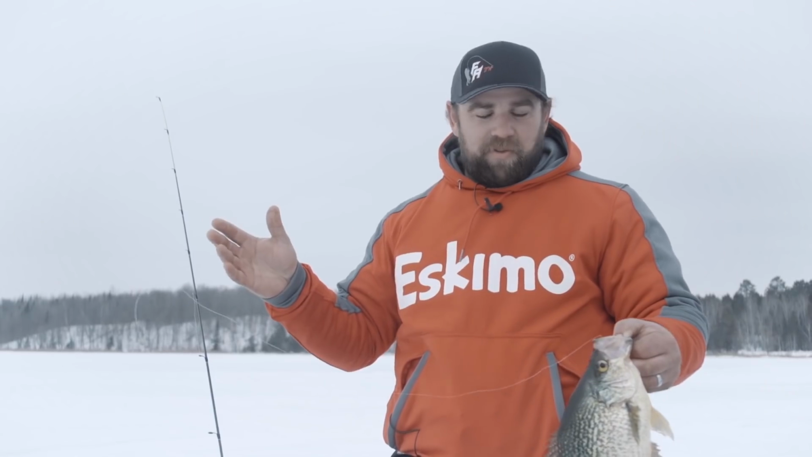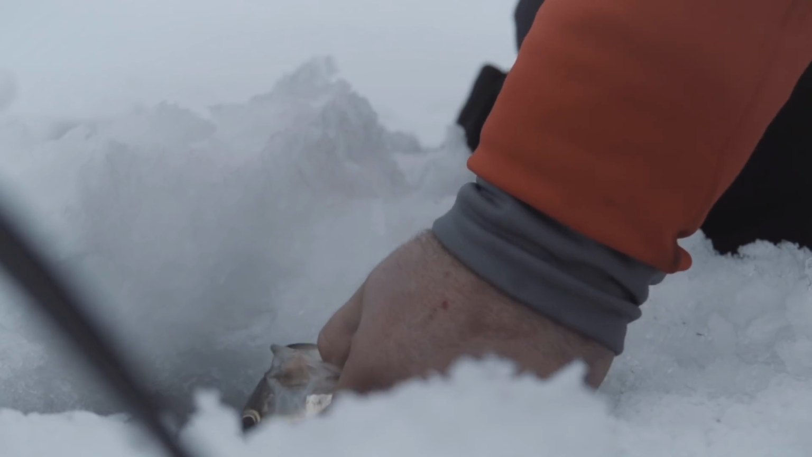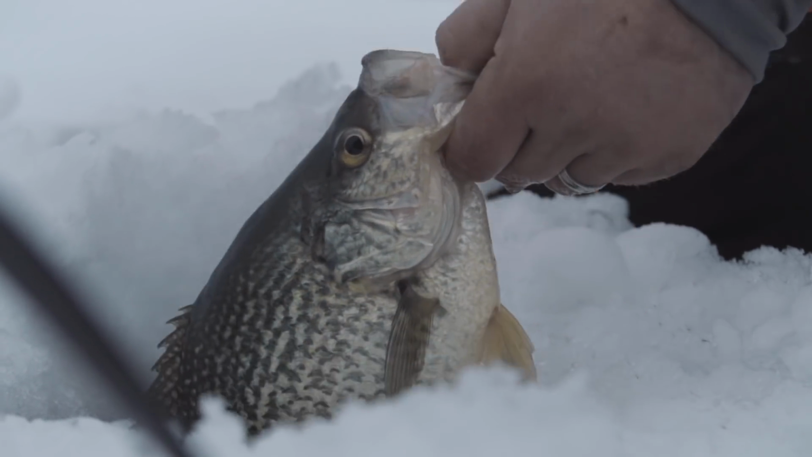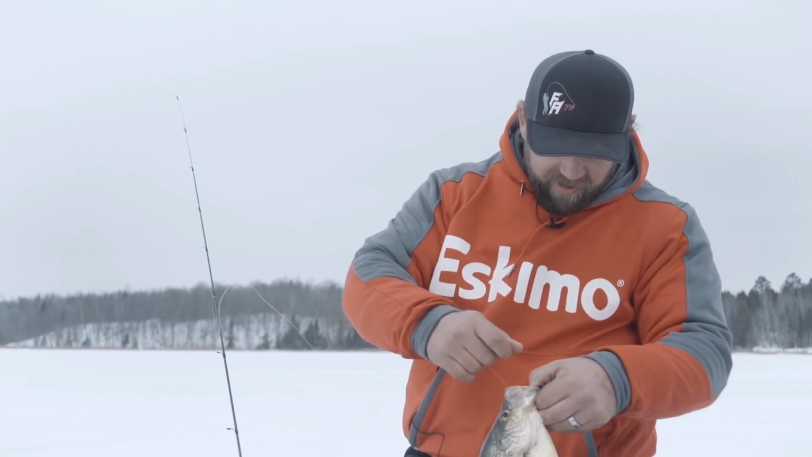You know, we're out in about 35 feet of water, but these things are roaming in wolf packs about 10 feet up. Work them nice and slow, bring them up nice and slow. These things come in and they chew. What an unbelievable fish. I'm gonna get them back down there.